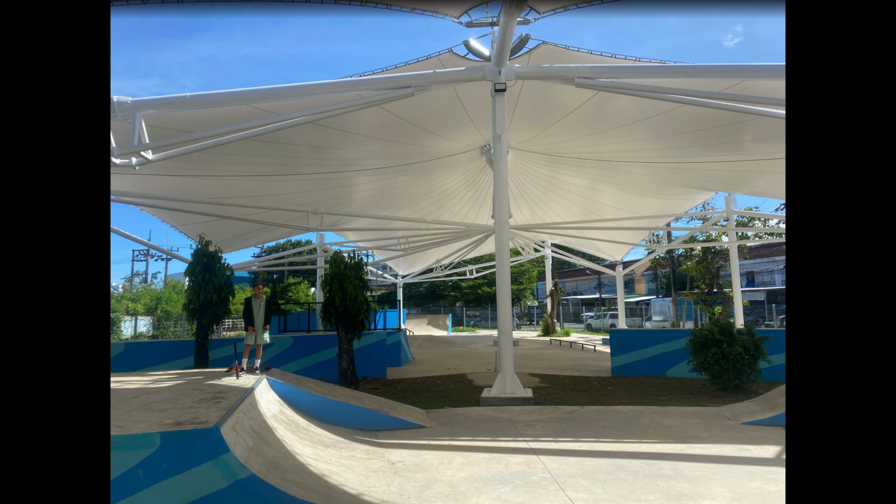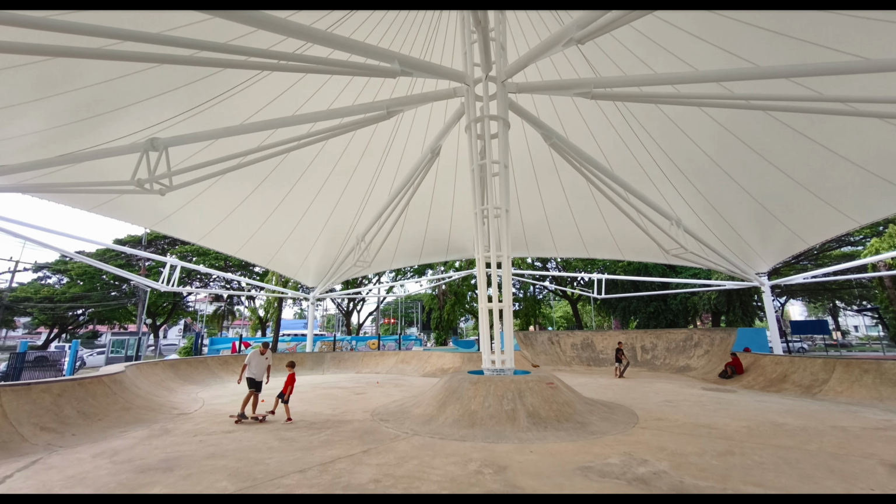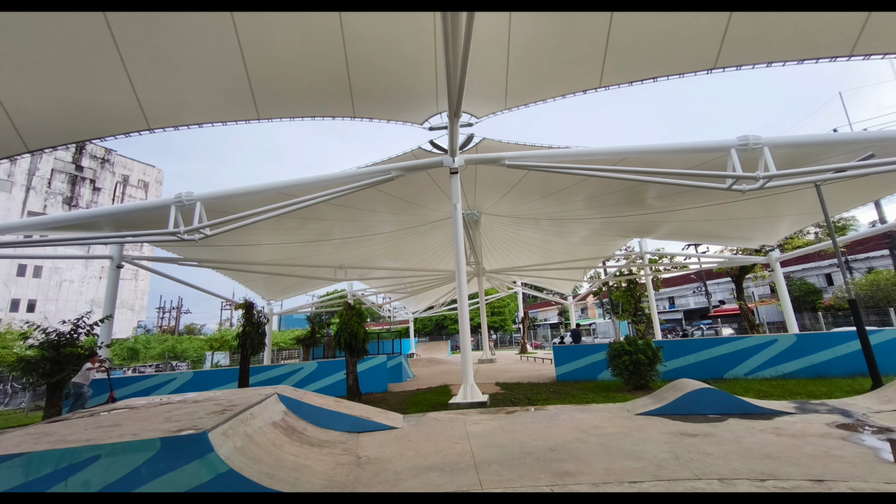Here's another demonstration of SLAM LiDAR scanning applied to a larger project, a prefab tensile structure that I designed, spanning more than 4,000 square meters and valued at over $1 million US. I rely exclusively on the SLAM LiDAR to scan both the entire site and the fixing points.